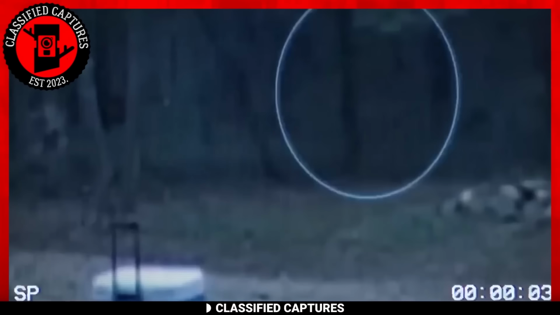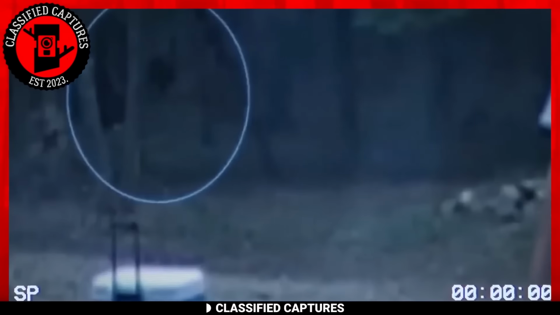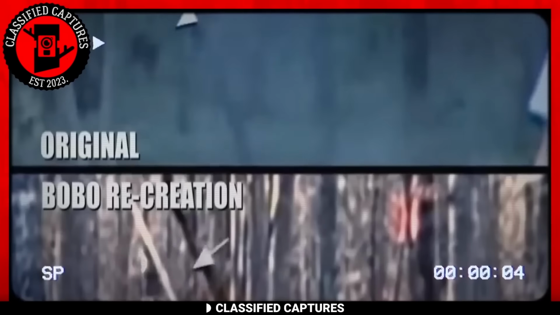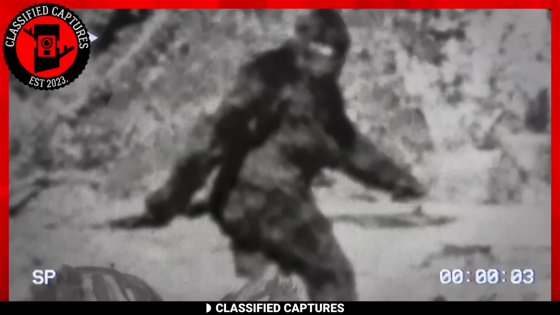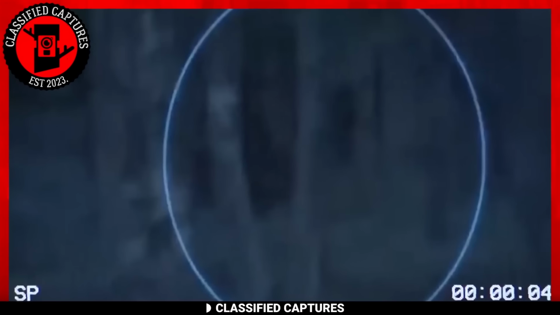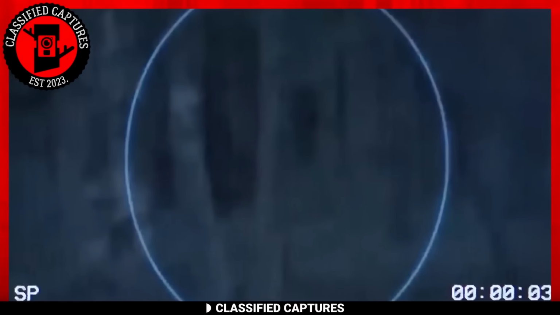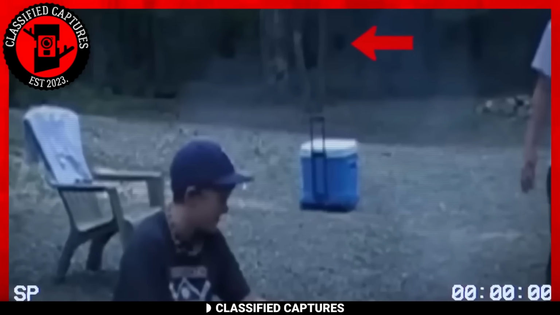Direct your attention to the background, where you can observe a swift movement of a dark figure seemingly attempting to avoid detection. Despite the lack of clarity, those who analyzed the footage were firmly convinced that it depicted a Bigfoot. Considering Oklahoma's reputation as a Bigfoot sighting hotspot, the possibility seemed quite plausible. The only challenge was the Bigfoot seemed like it was human height. This made some people very skeptical.